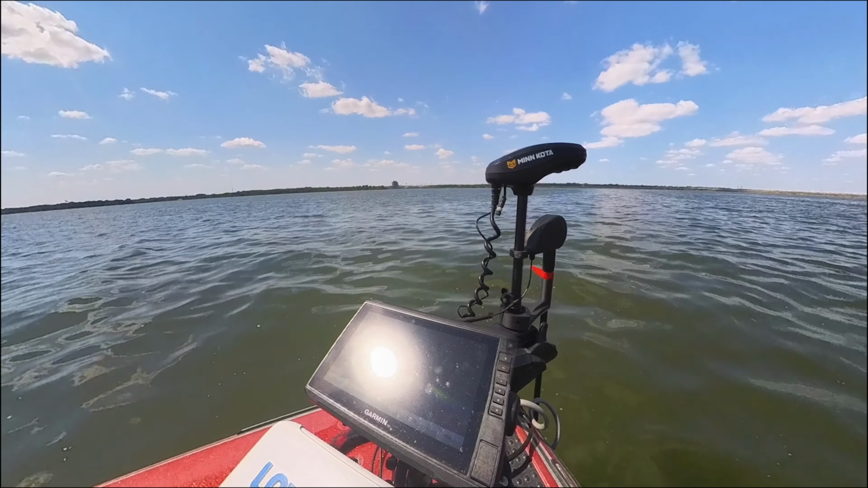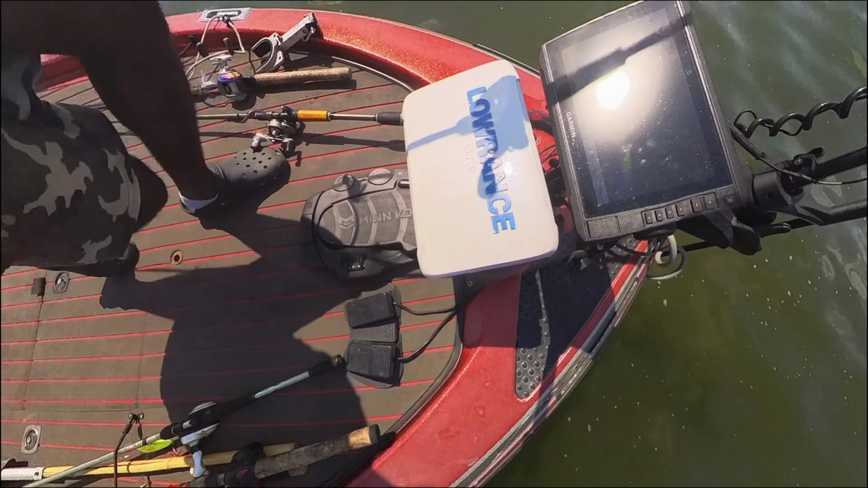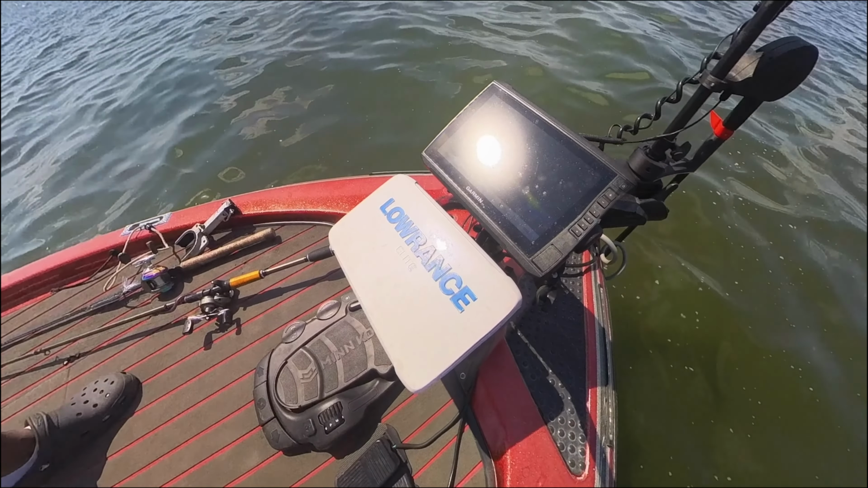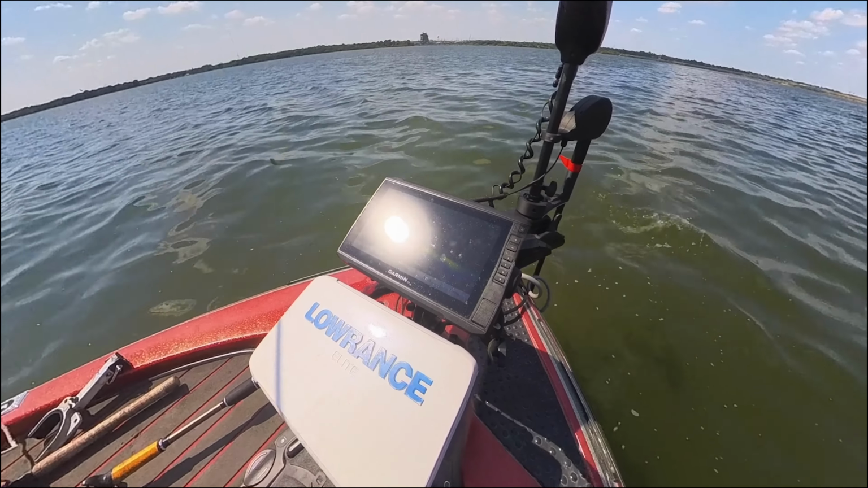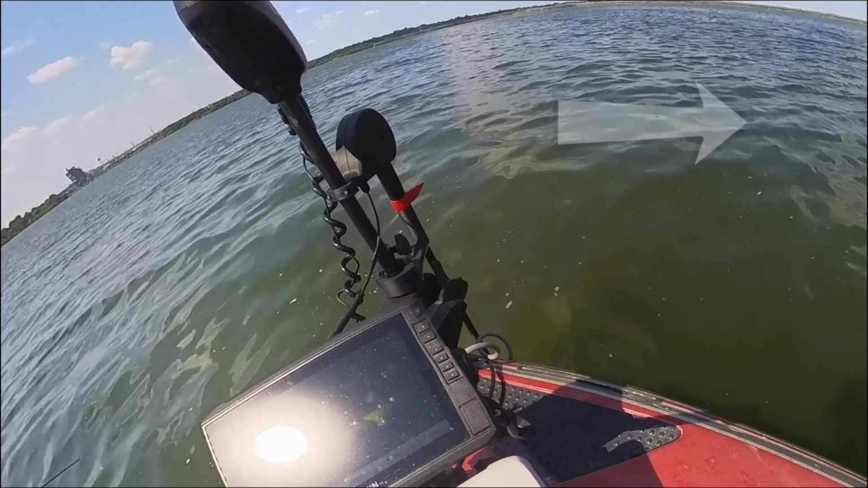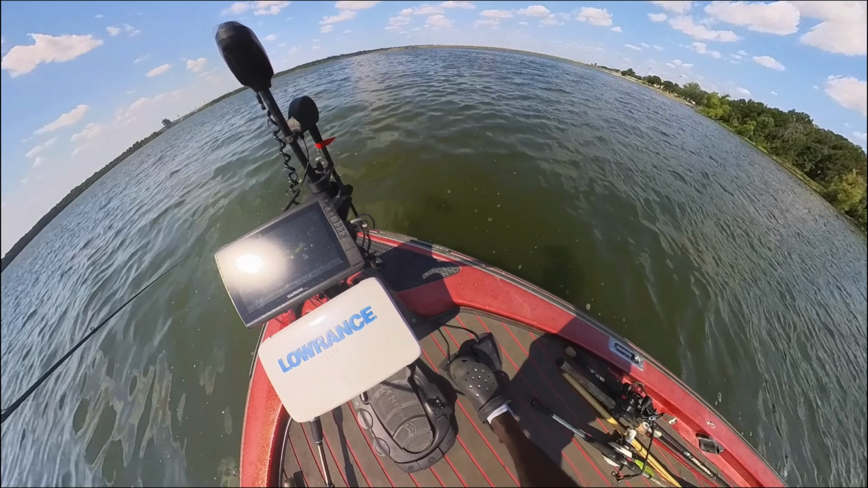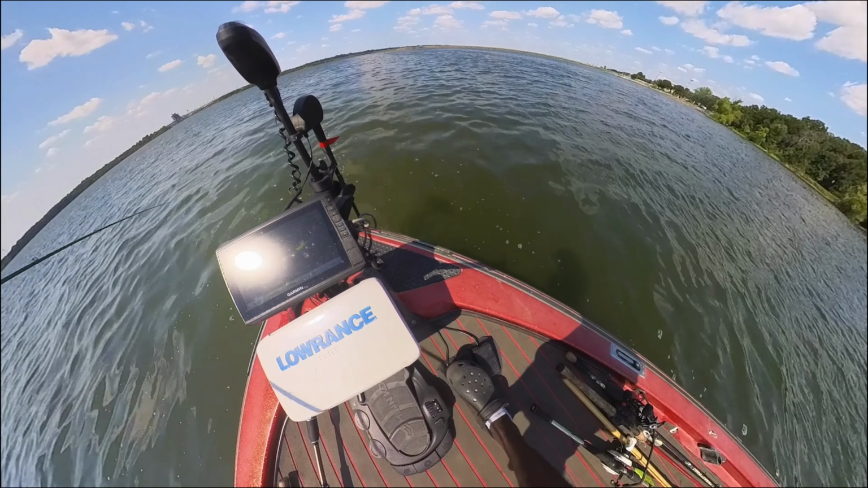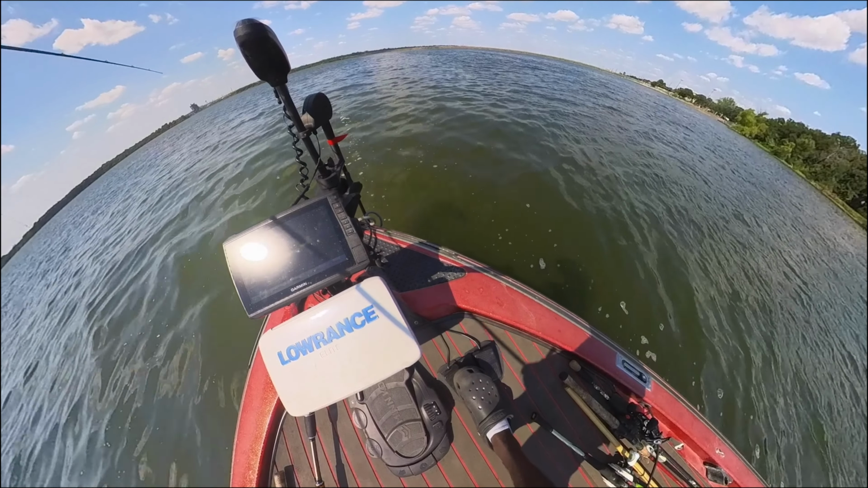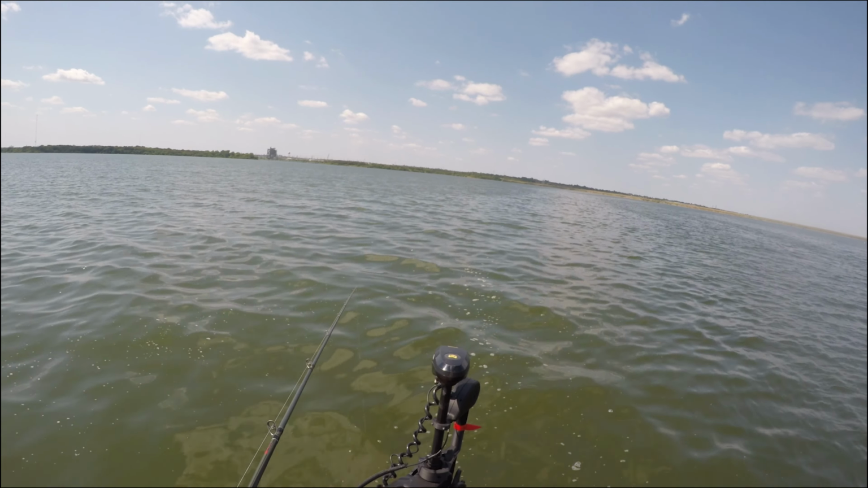I may have found some fish right here, but we got the trolling motor in the water, and I'm just gonna hit this spot lock button real quick. As you can see, my red pointer flag there. I'm gonna turn it right. I'm looking to this side of me. There's some bait. And I'm in spot lock right now, so the boat's gonna be holding me. It's probably gonna spin around because it's trying to hold me that way.